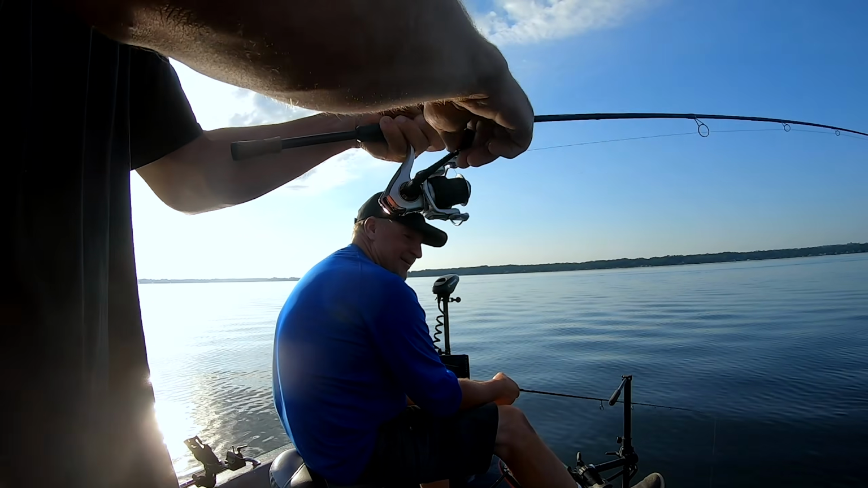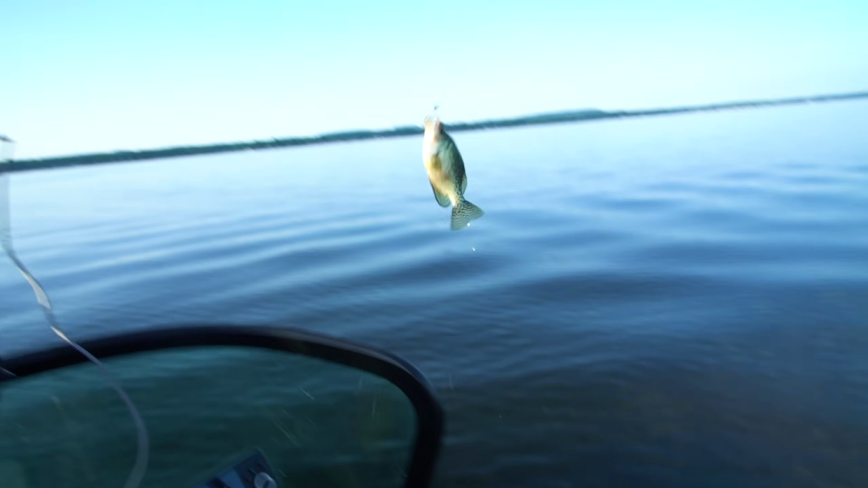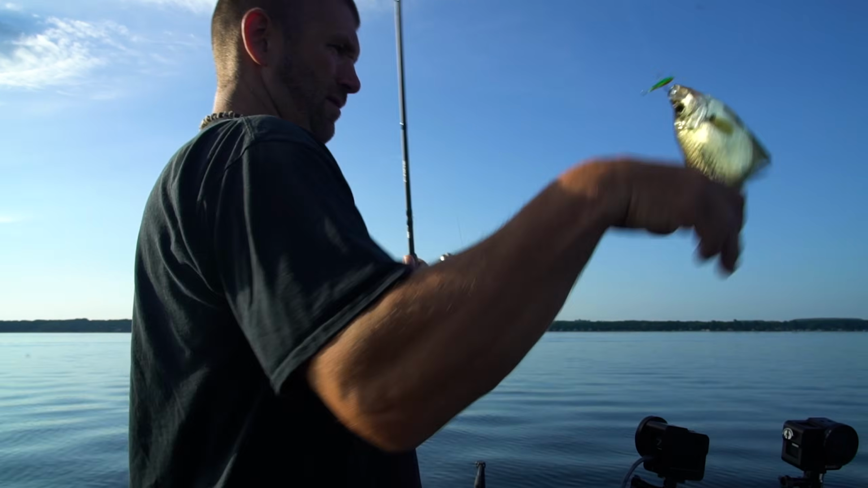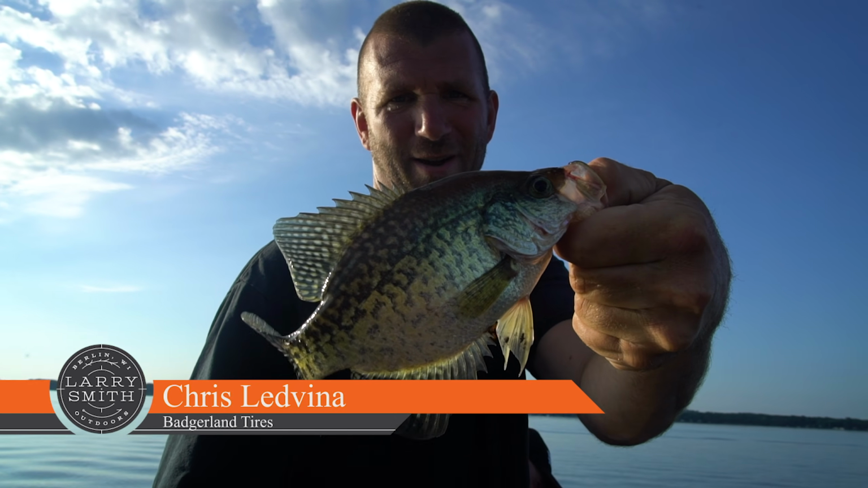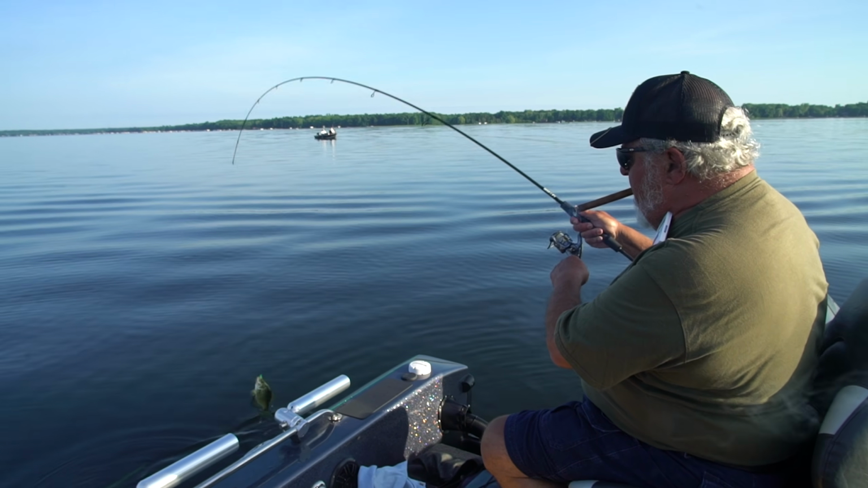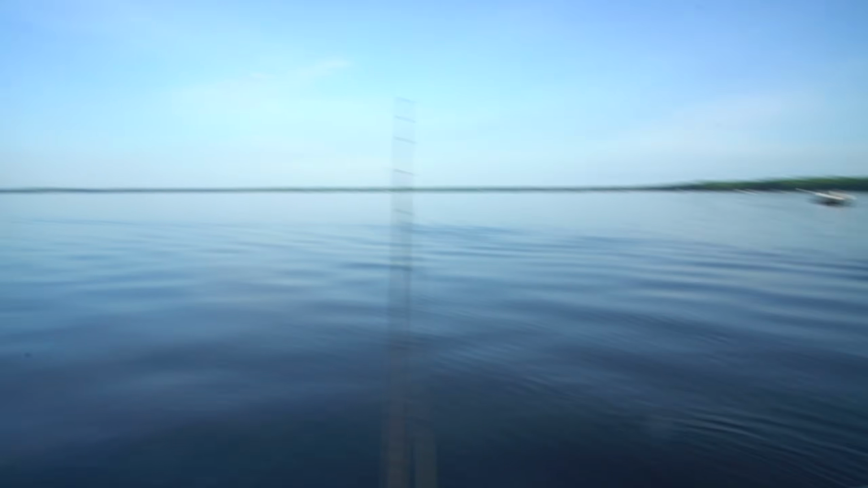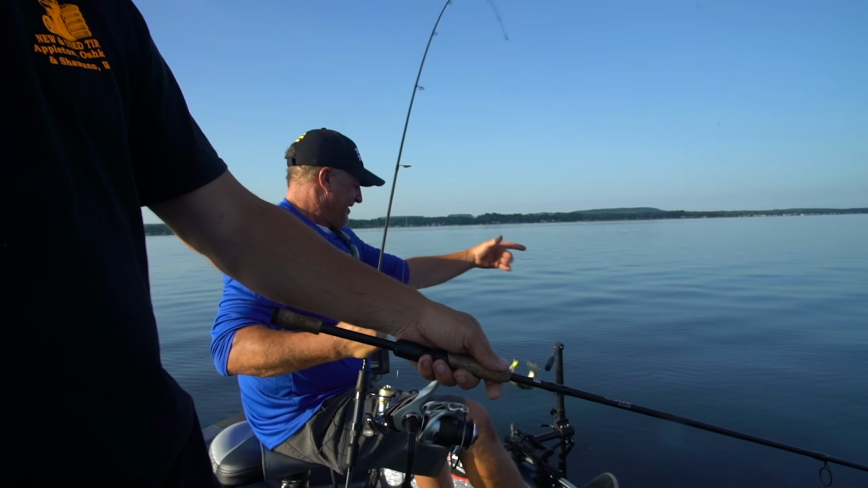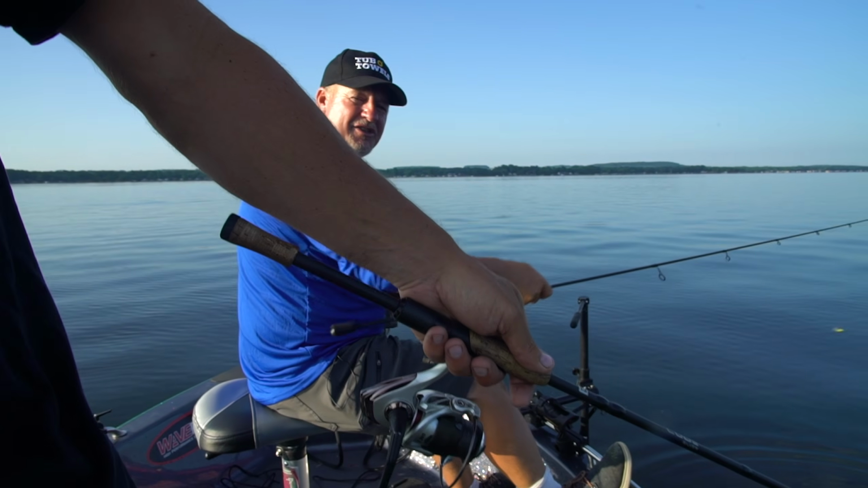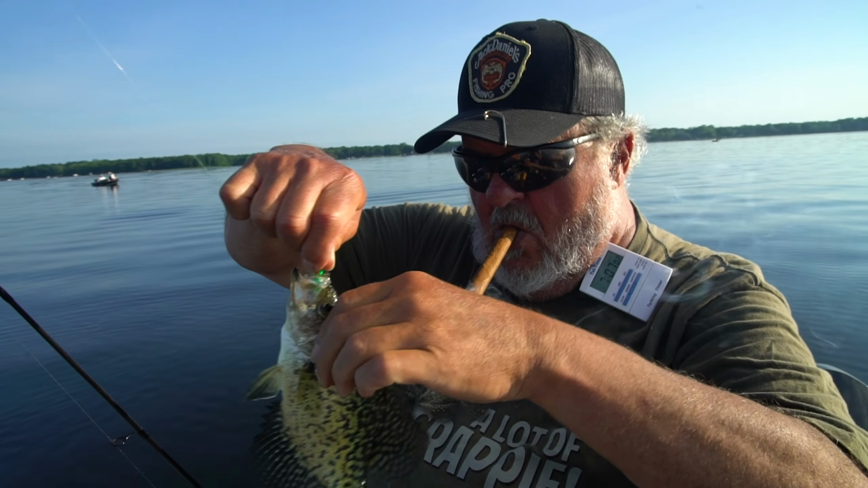What the hell? Got him. There you go. A little better. Good keeper. Another good eating size crappie. Crappie time! Crappie time! Get the net! Nice. Ooh, I got one too. Two by. There you go. Well, ooh, mine's gone. Phil got his. Pile of them down there now.